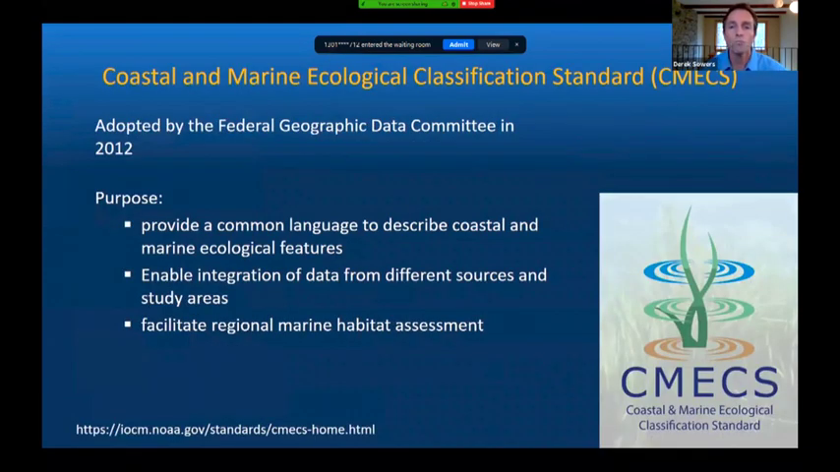So a quick introduction to the Coastal and Marine Ecological Classification Standard, CMECS. It's the federally recognized standard for marine habitat mapping in the US. The intent here is to provide a common language to describe coastal and marine habitats, enable integration of data from different sources and study areas, and thereby facilitate regional marine habitat assessment.